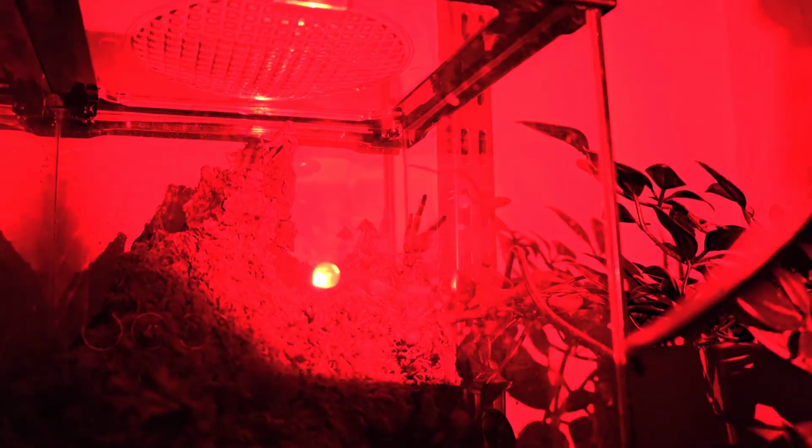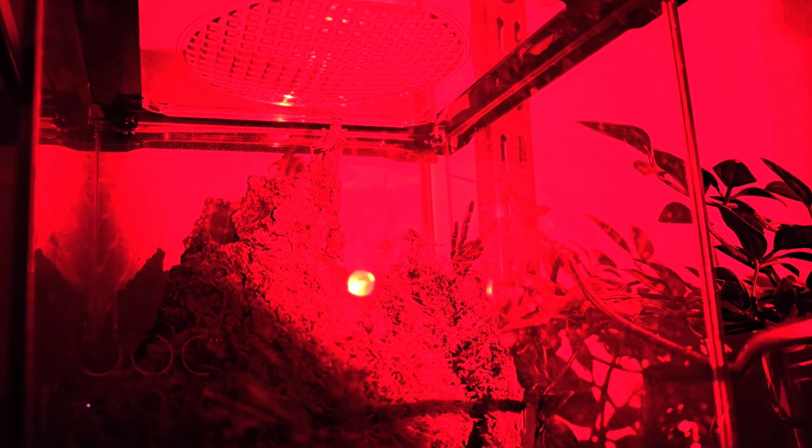So as you can see, I'm still trying to get adjusted to using the red light. The tarantula can't see the red light at all, which is brilliant. But obviously me trying to film in the dark with the red light, with the reflection, it's not great at the minute. But you can see the tarantula right there, right where I've highlighted. And I love the way it looks really jet black.